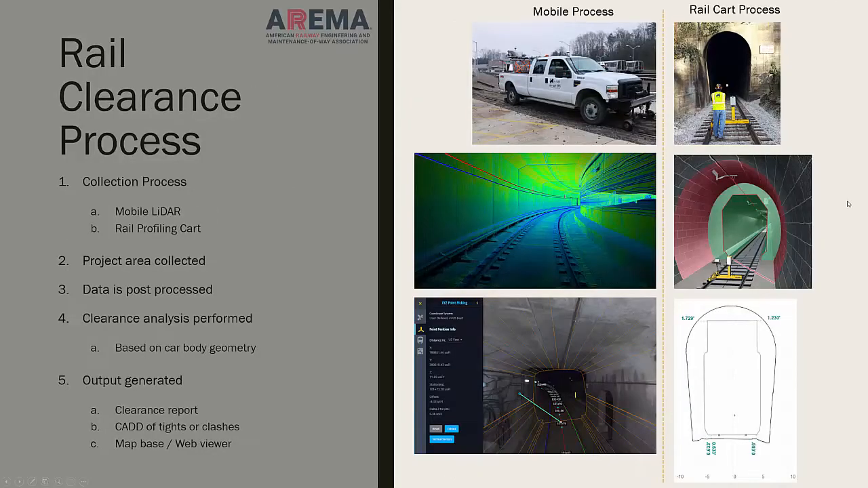Okay. So let's talk about rail clearance. That was a good example of how you can take a point cloud and turn it into assets. Let's talk about how you measure clearance when you've made a LiDAR collection. In our experience at Maser Consulting, we've done it basically two different ways: the mobile LiDAR process and the railcar process.